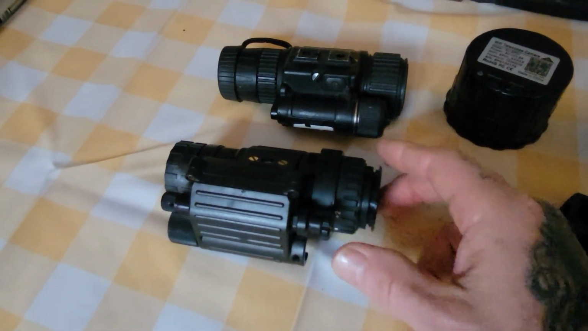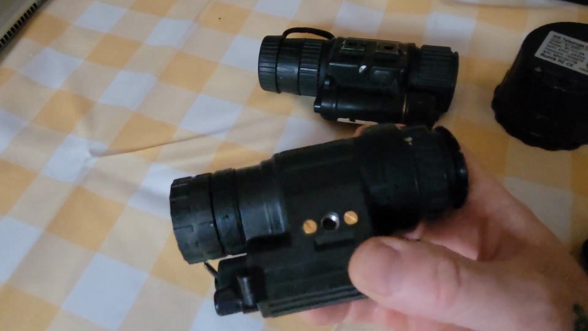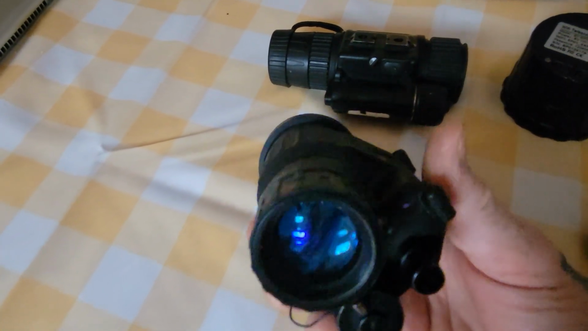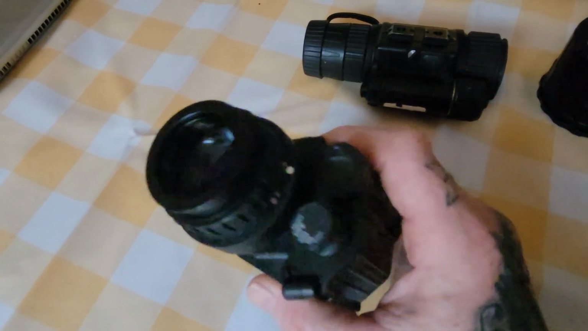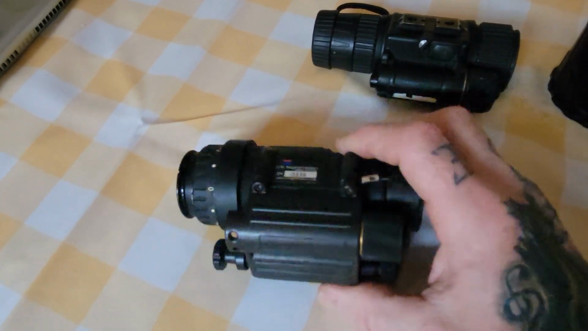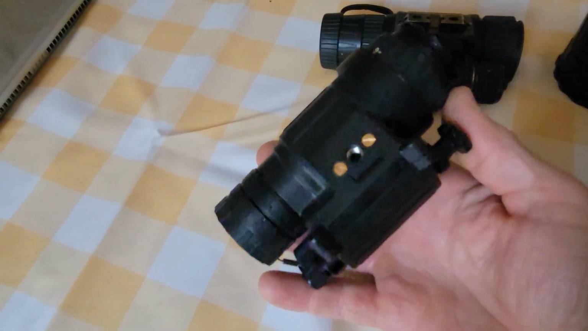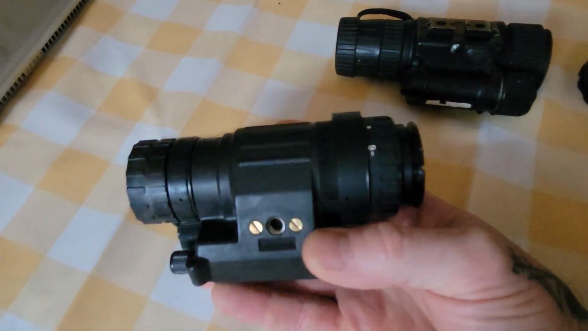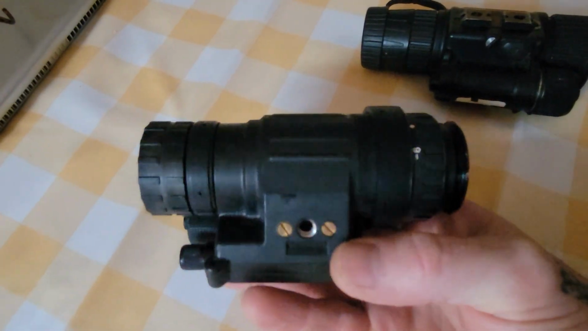What I have here, this is the first one. This is my USNV Gen 3 green phosphor. This thing will see above and way past the stars. It is my number one go-to to view anything that is out there in the atmosphere and well above.